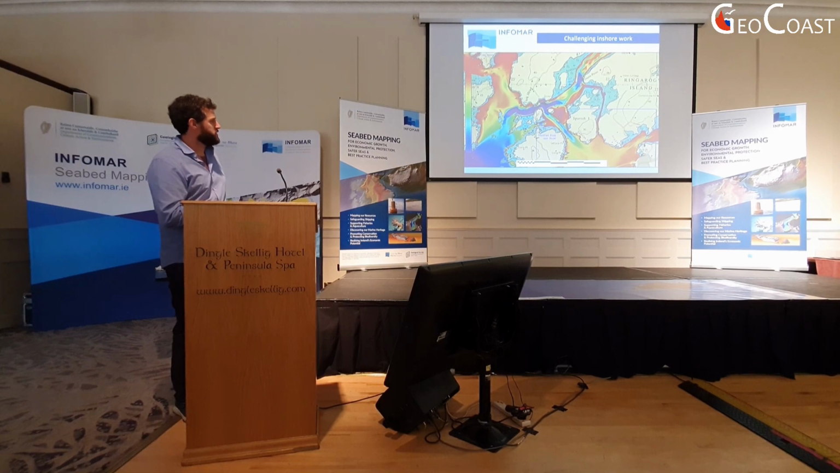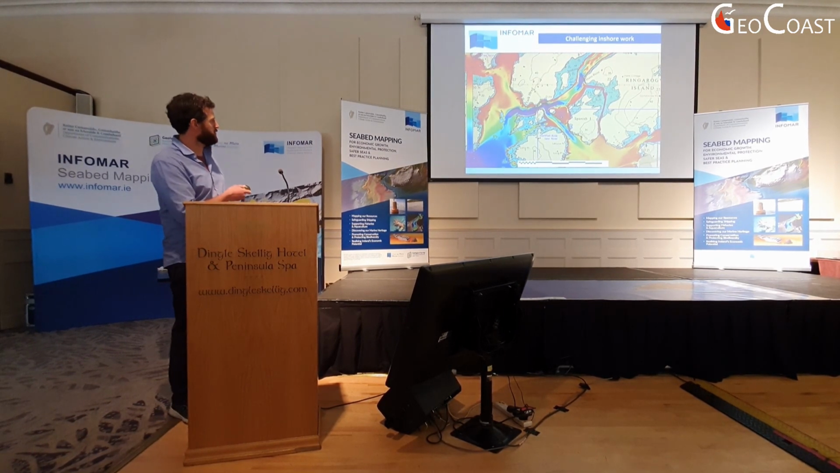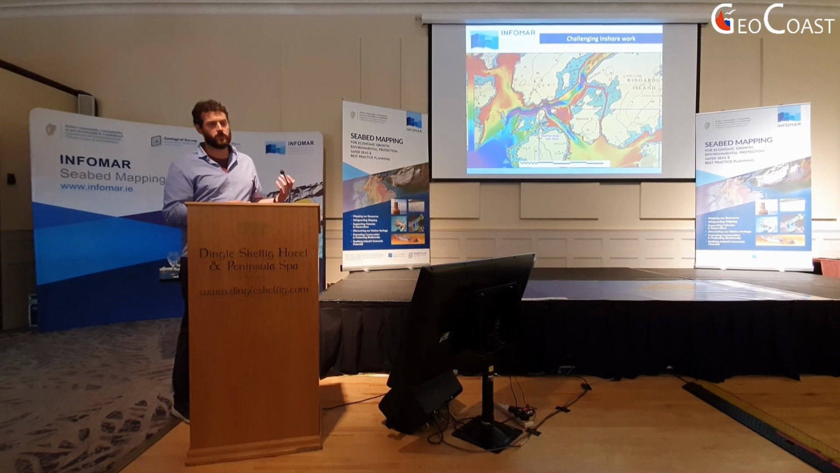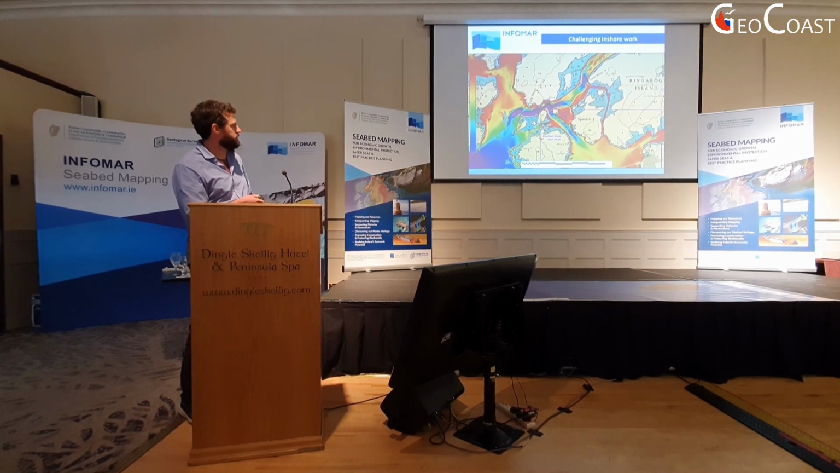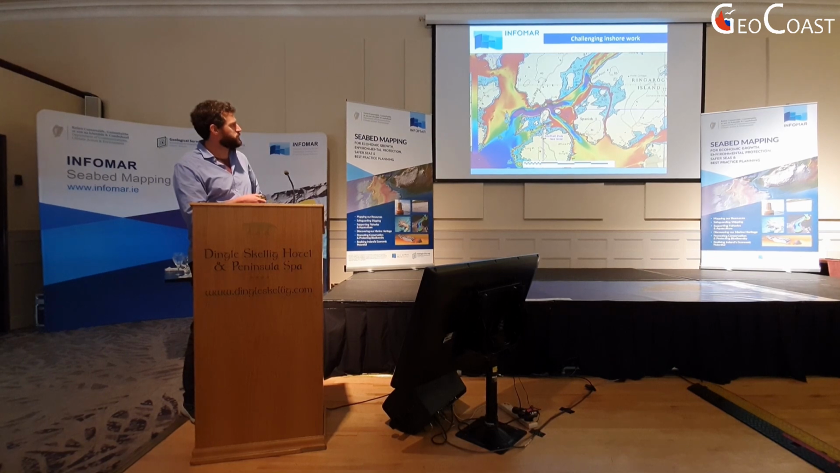A bit more on the challenging inshore work. It's a bit of a psychedelic one, this, but it is your usual bathymetric chart, going from warmer colours for shallow to colder colours for deep. So just a very complex area of inlets and channels, huge tidal streams. This one in particular,